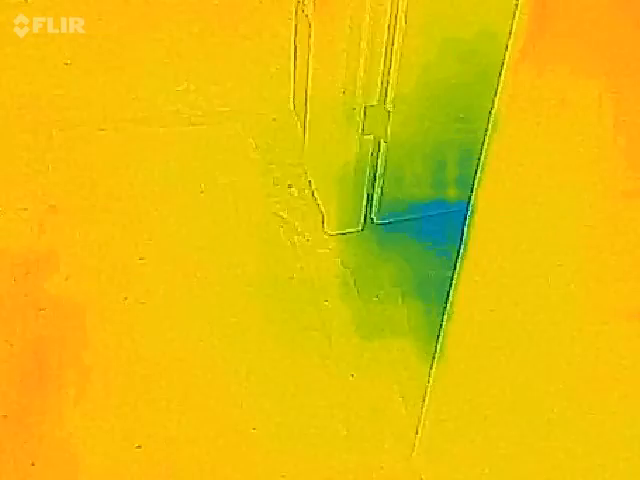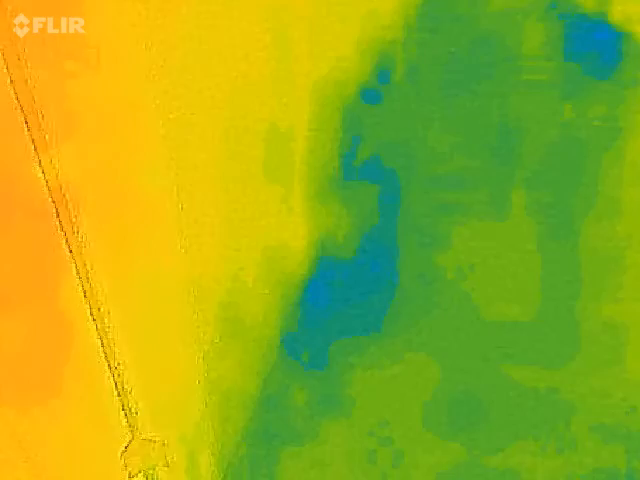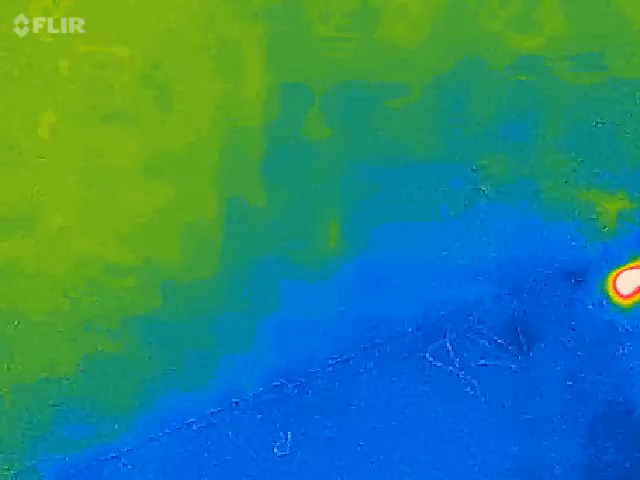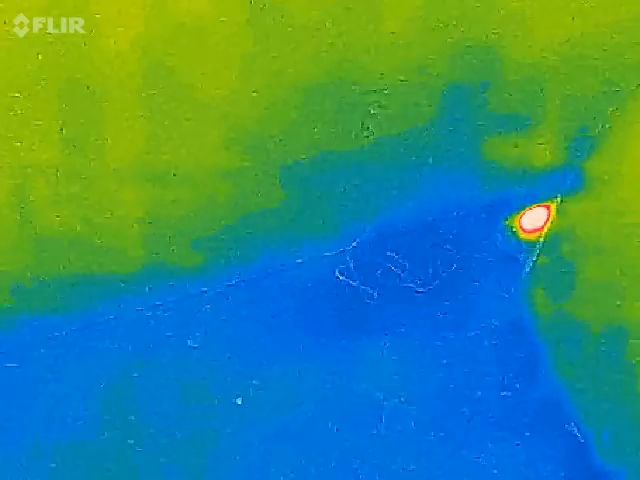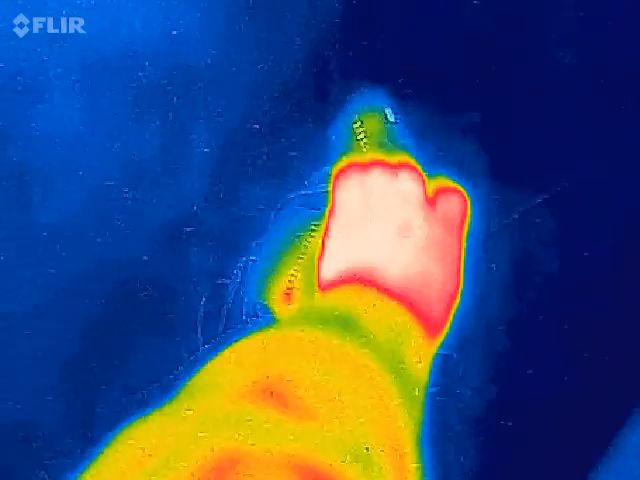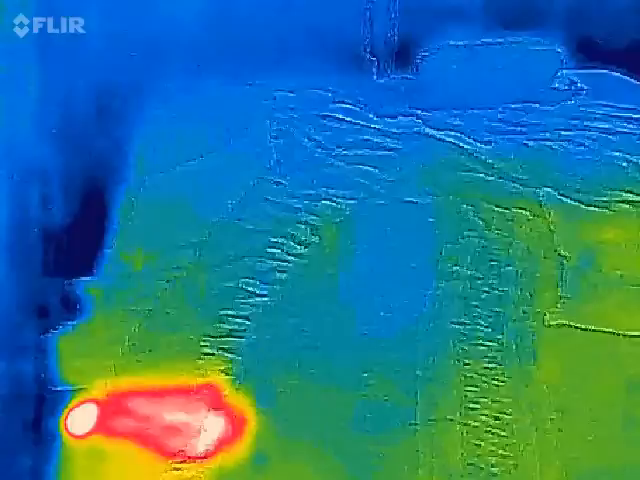You know, this isn't as good as a $1,000 thermal camera, but you know what? It's really good. Okay, so this is the master bedroom. Turn on the light and see if that changes any of the contrast here. Oh shoot, I left my electric blanket heaters on. That's not good. Well, let's take a look at the bed.